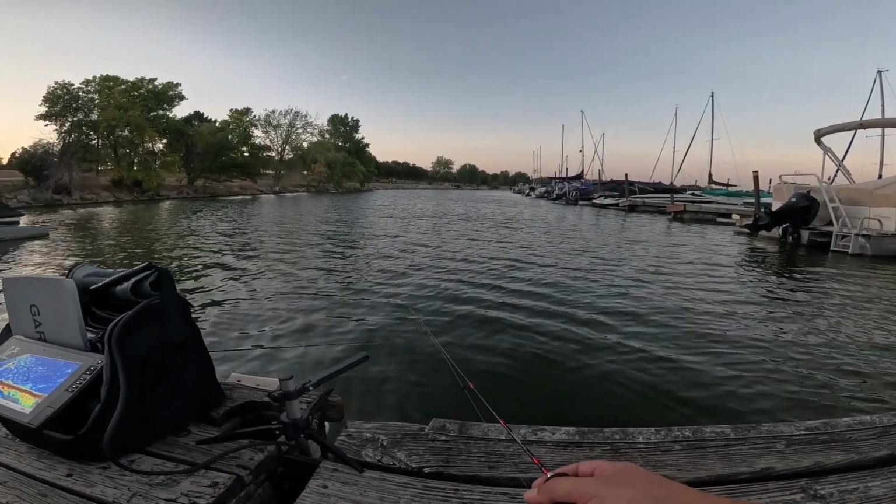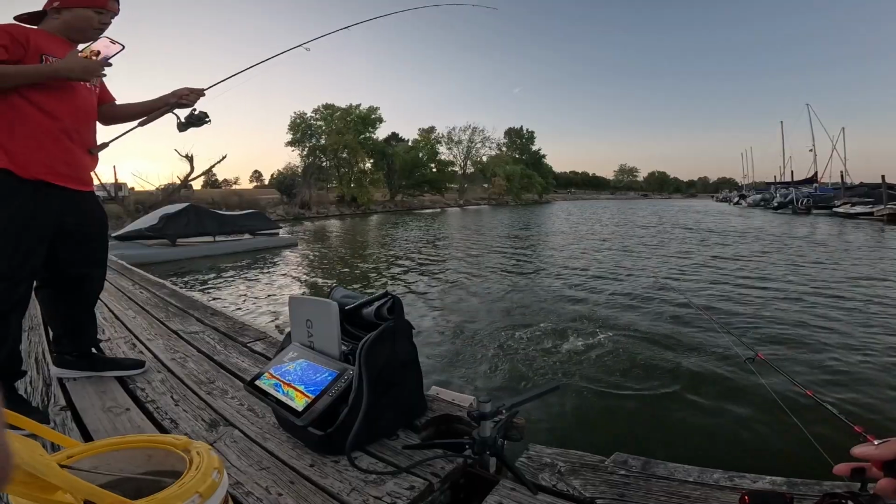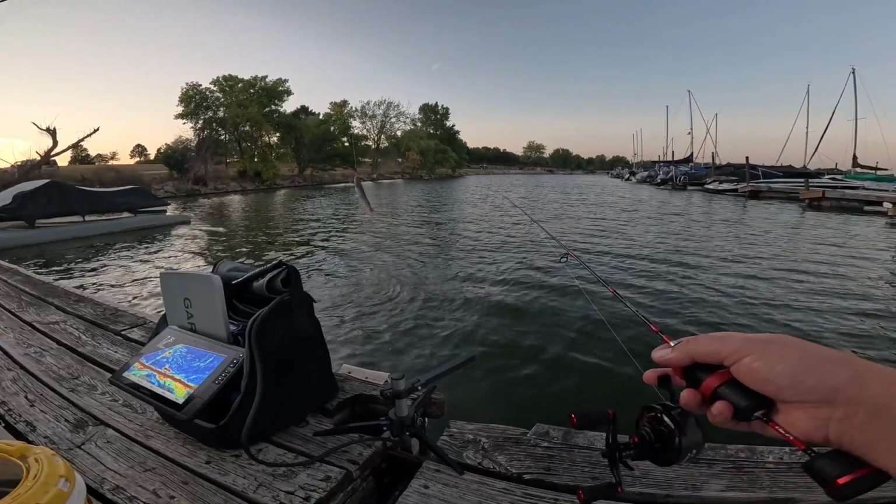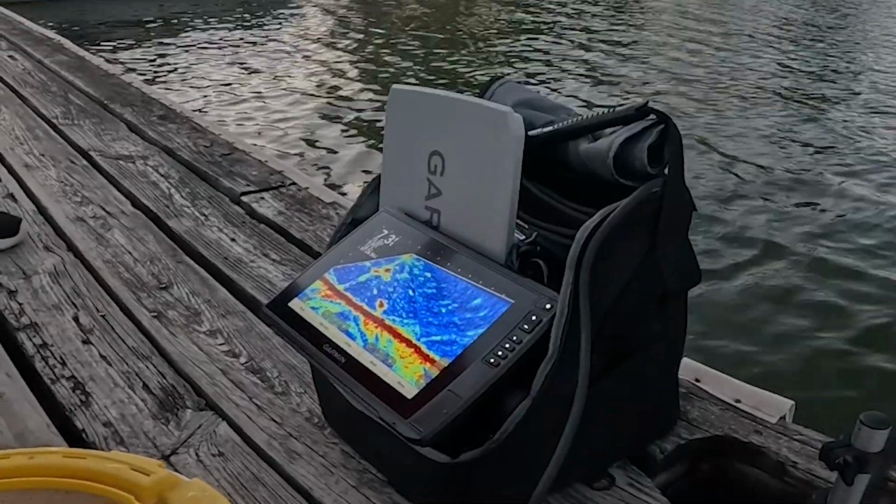Well, your tip just got hit. Oh, hey, I gotta let you go. Alright. Oh, I thought it was blue. Oh, I think one's looking at mine. Oh shit, he was just looking at it. That's a flathead. Bro, he's about to eat it. He's about to eat it.